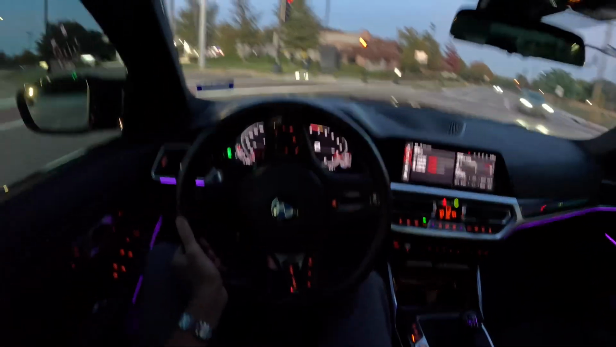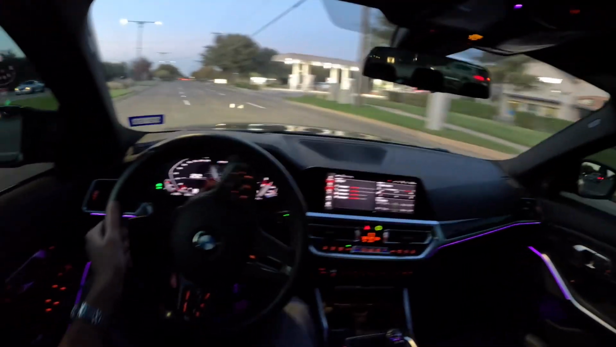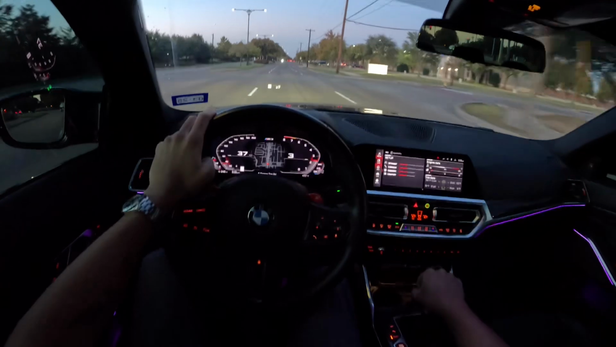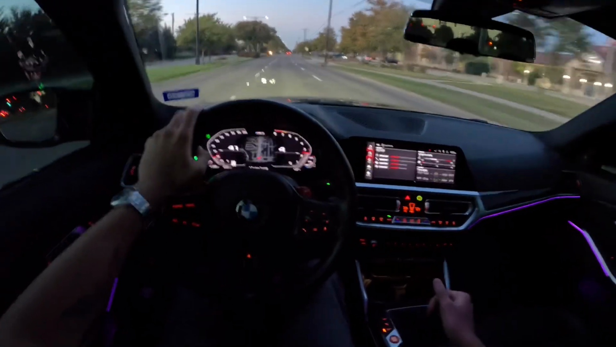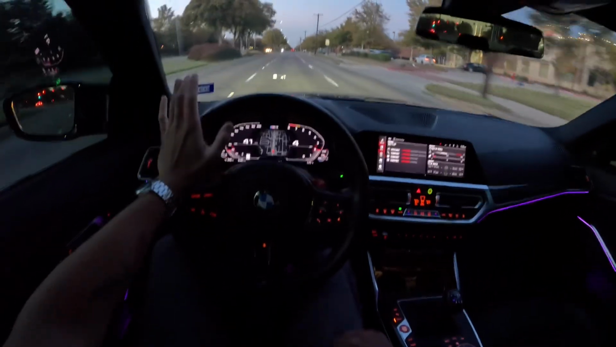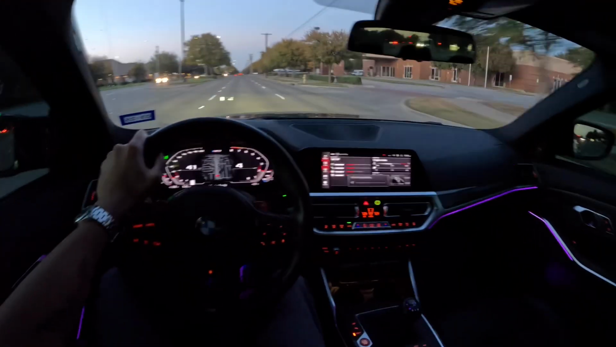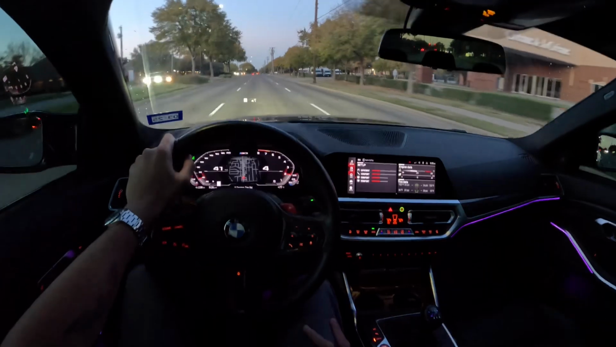But the thing with this car is it has a very weird clutch. It took me a good amount of time to get used to this clutch, really driving the car for a few weeks after I bought it to understand it. It's super light. There's barely any weight to it, which is weird with this much power. And that's the gesture control right there.